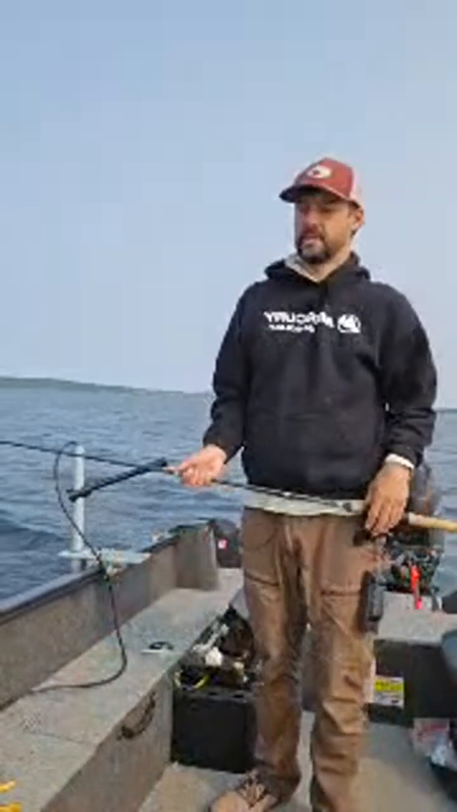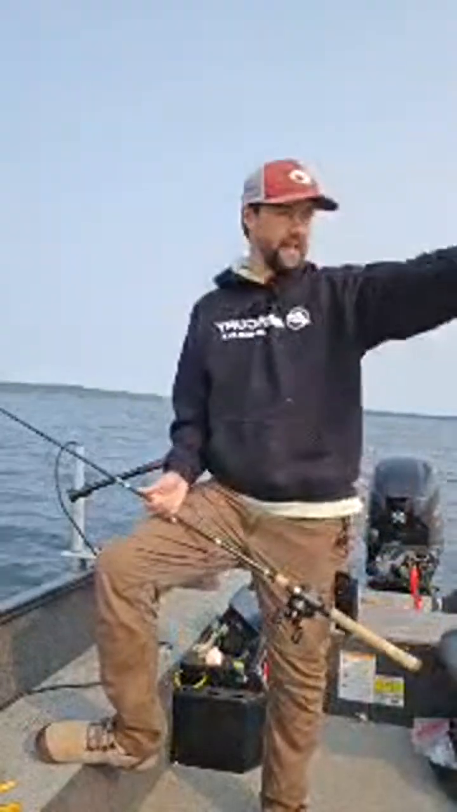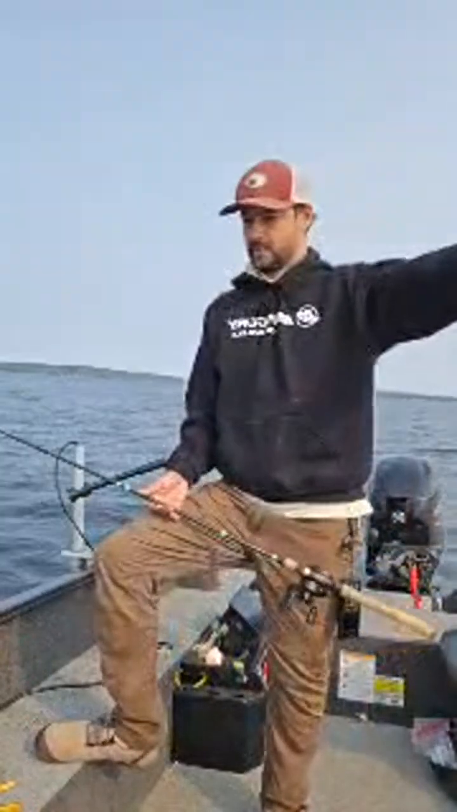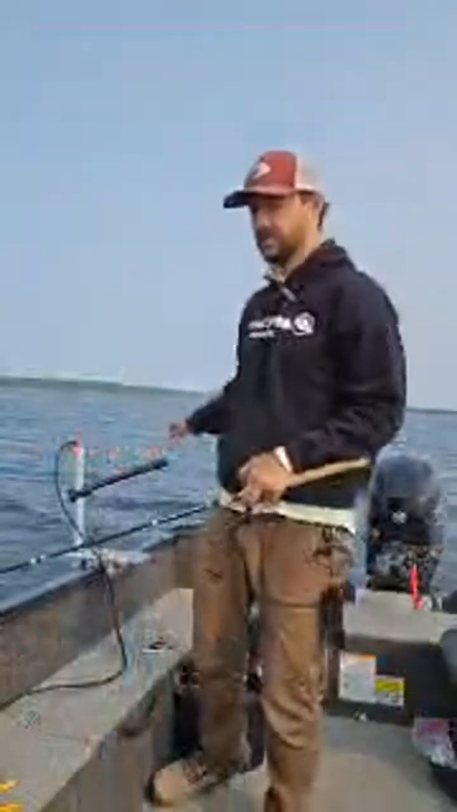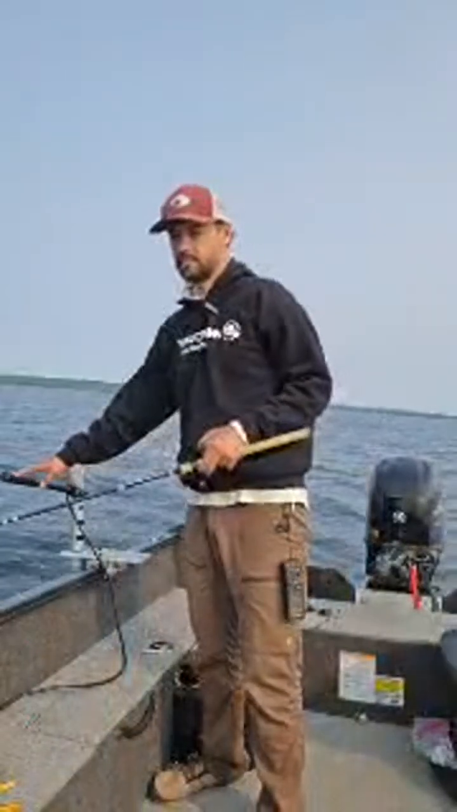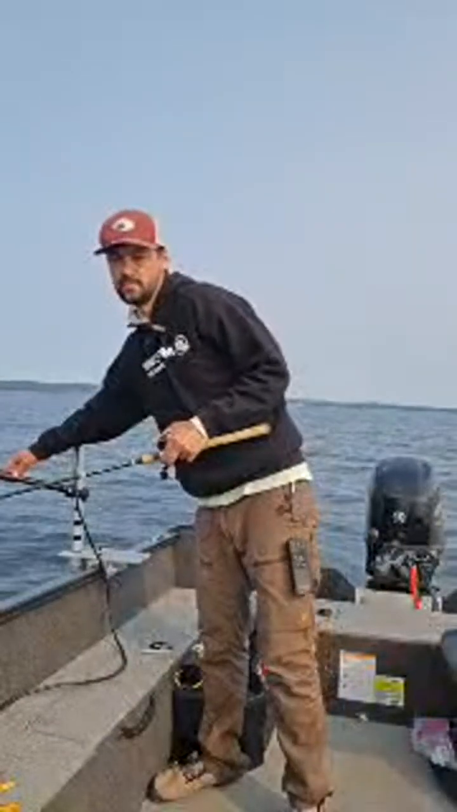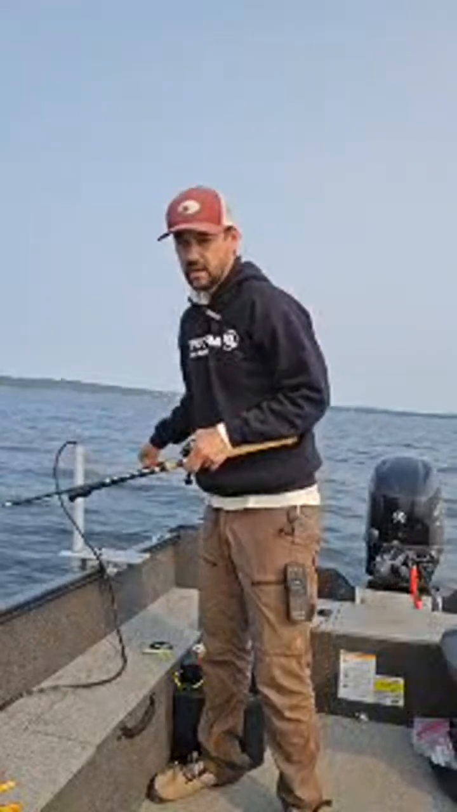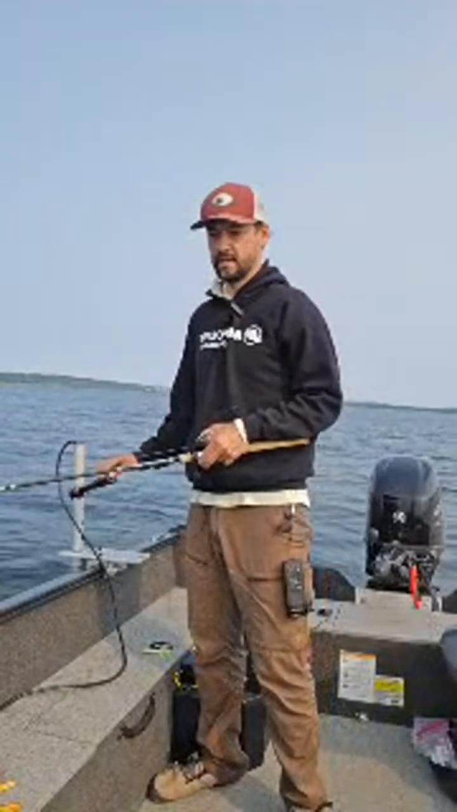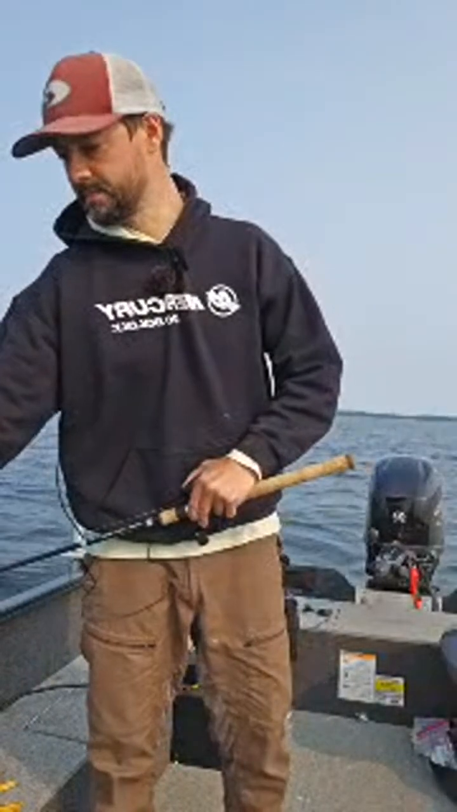Yeah, the only reason I'm using jigging spoons right now is because I'm near bait. So there's alewife around me. Let's see how close they are, actually. Let's punch it out to 200. They're not within an acre of me, but they were.